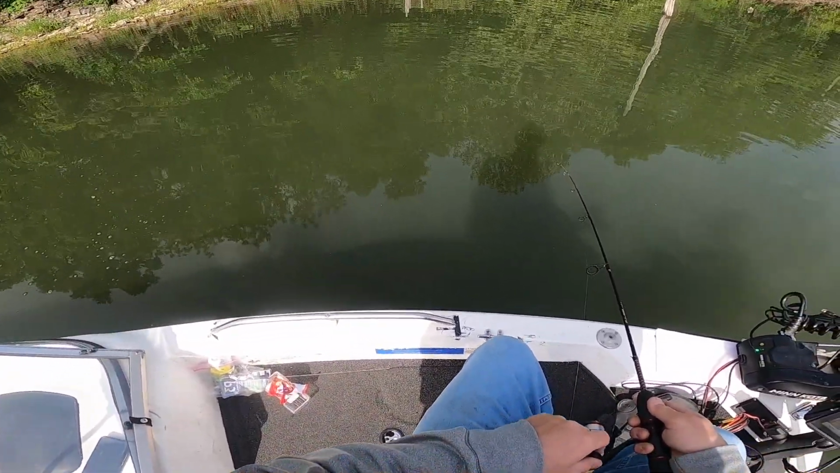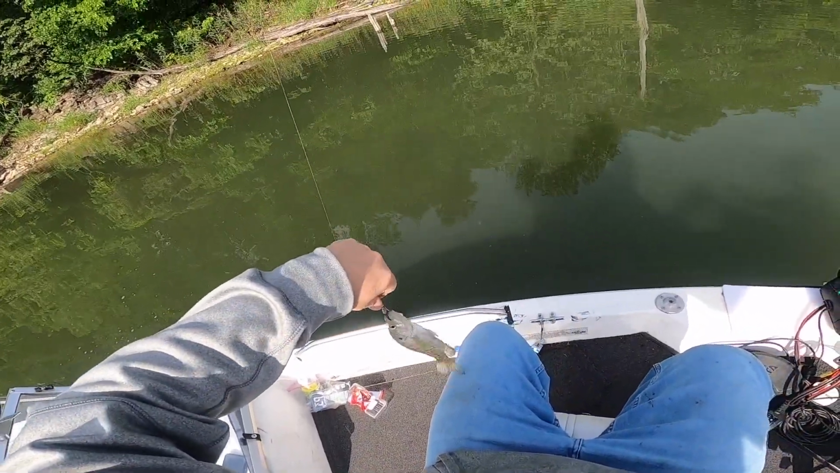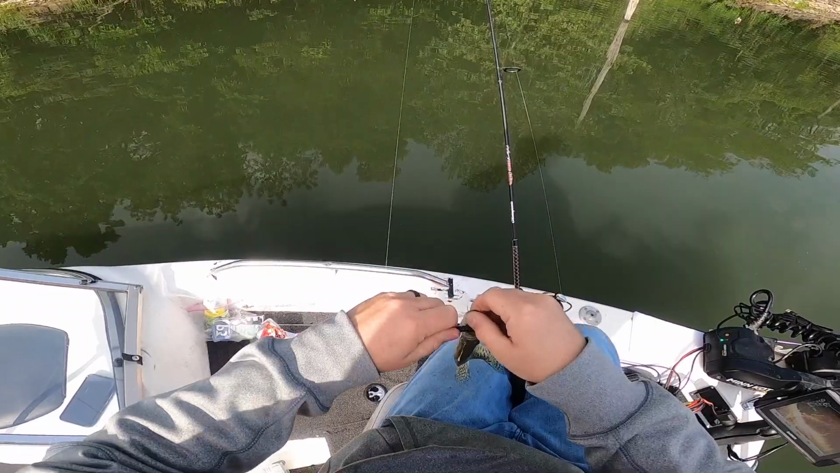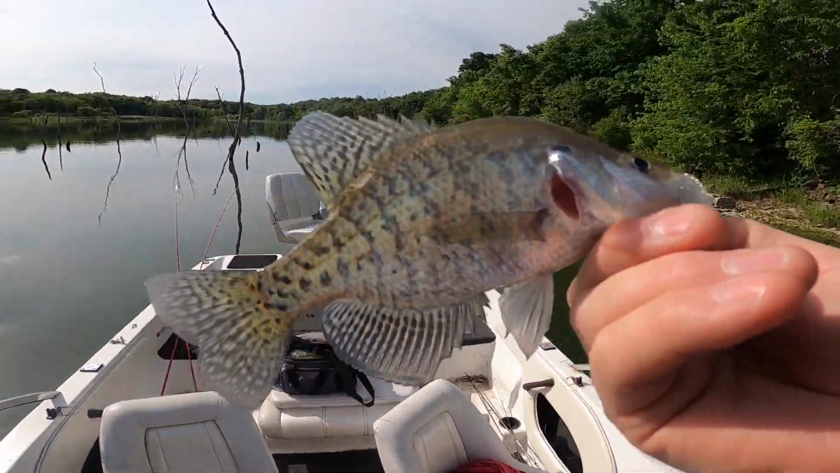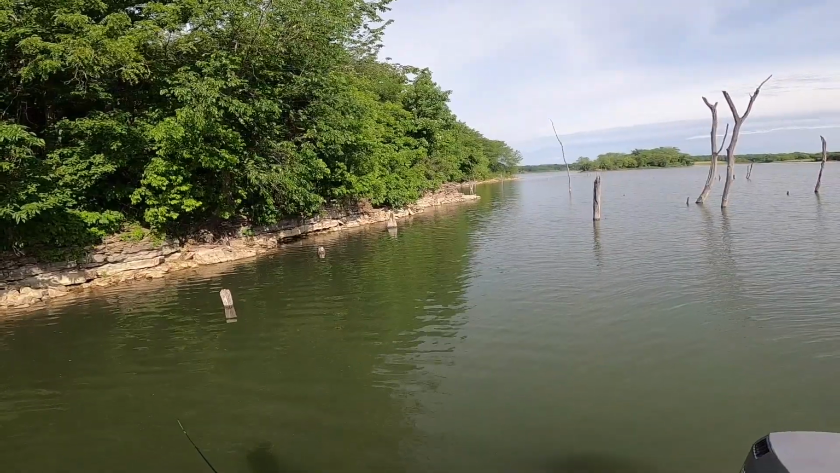Saw it. Oh, that's him again. No, it ain't. I just got nibbled again. Yeah, we were getting small fish up in here earlier. There's fish, I'm fine with just catching it, honestly. I'd like to get at least a couple decent fish. I got another small feller. Every time I pop it, they come look at it more.